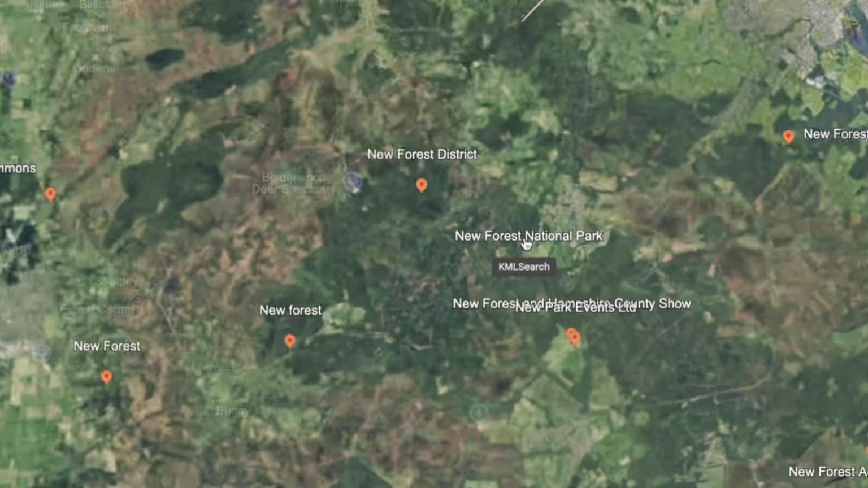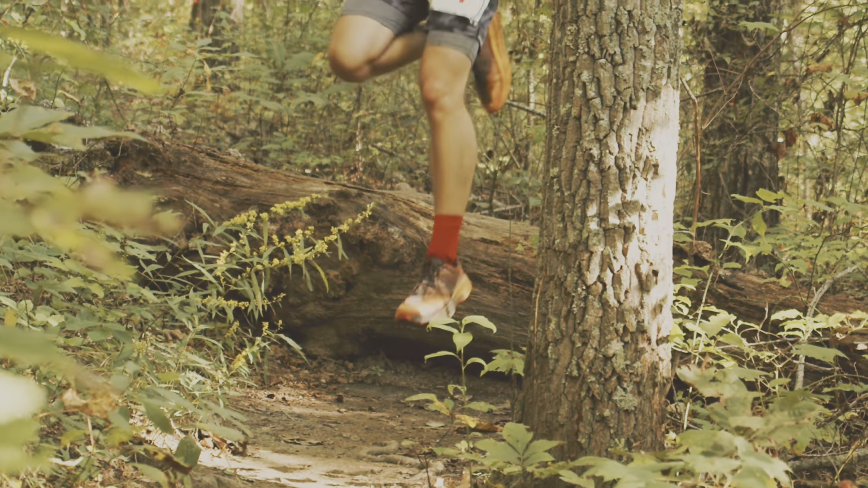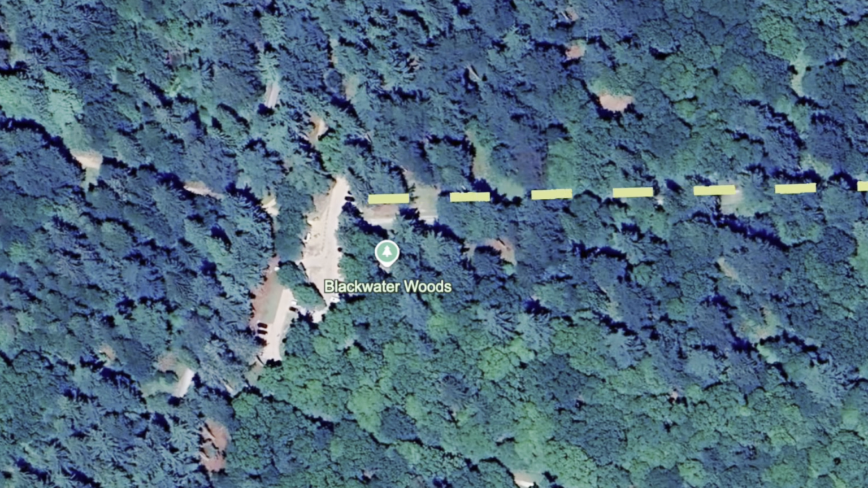Today I'm going to talk you through a search that took place for Red, who went missing for 6 days in the New Forest area. She's a cockapoo that's 3 years old. Red went missing when a group of runners spooked her, and as she ran, they carried on running. She then ended up running further into the New Forest and was lost.